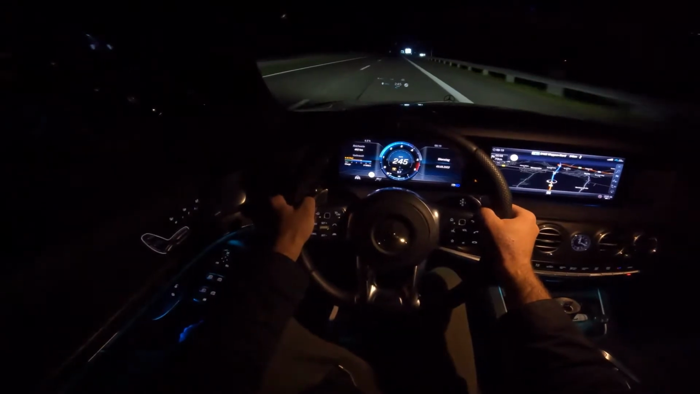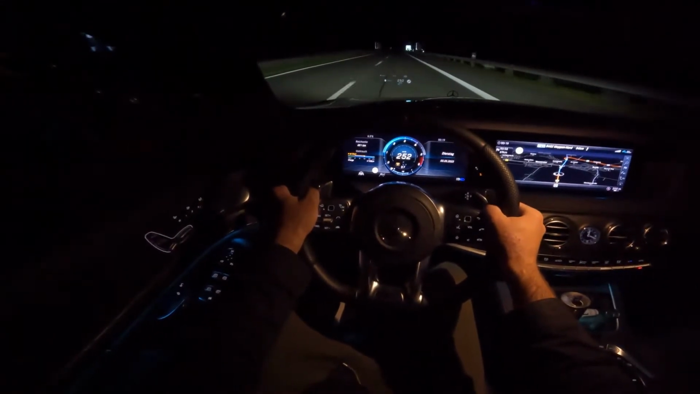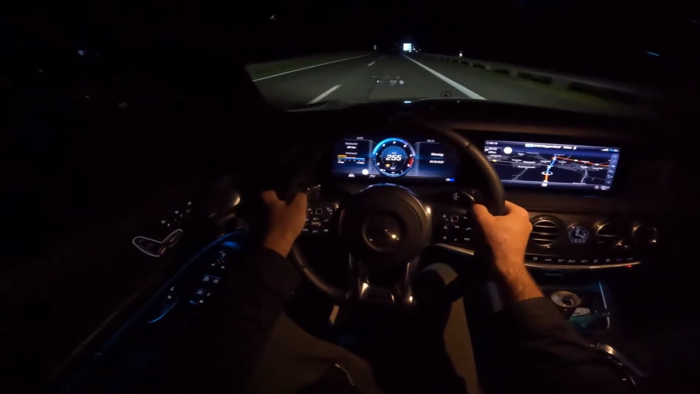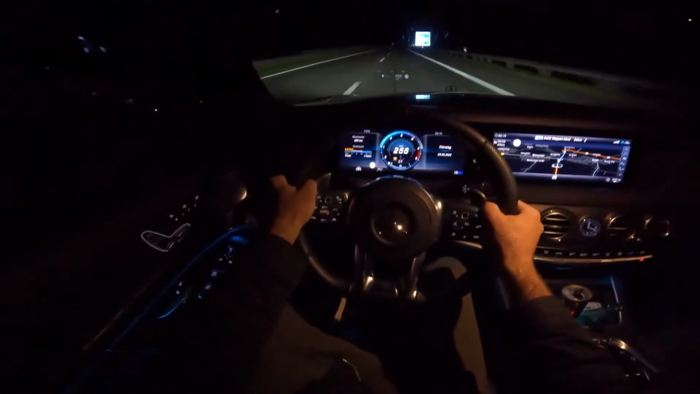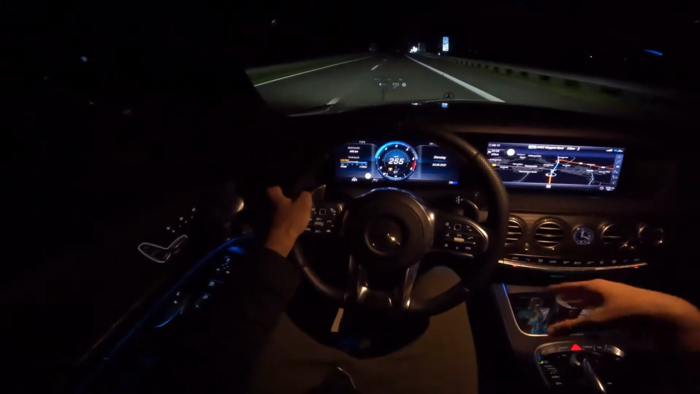Personally, on looks, I prefer this one. Driving wise, the new one has so many features. But I will do a full review on this car, so subscribe to not miss out. I will show you through the infotainment and what it can do and all of its features.